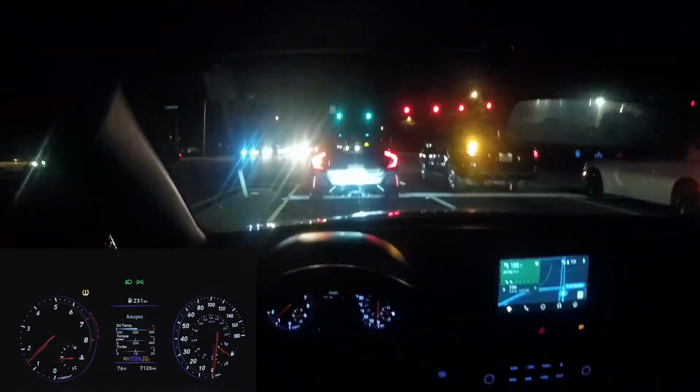Still behind the Civic, so I was right. It looks like, oh, they're from Tennessee. What the hell? It's a Civic Sport, I think. I can't see the back. I don't want to turn my brights on and blind the guy, but it looks like a Civic Sport hatchback. Those are actually really fast cars. I know they're only like a 1.5 liter turbo, but they make a tune for them, and you can just tune those things right from the factory.